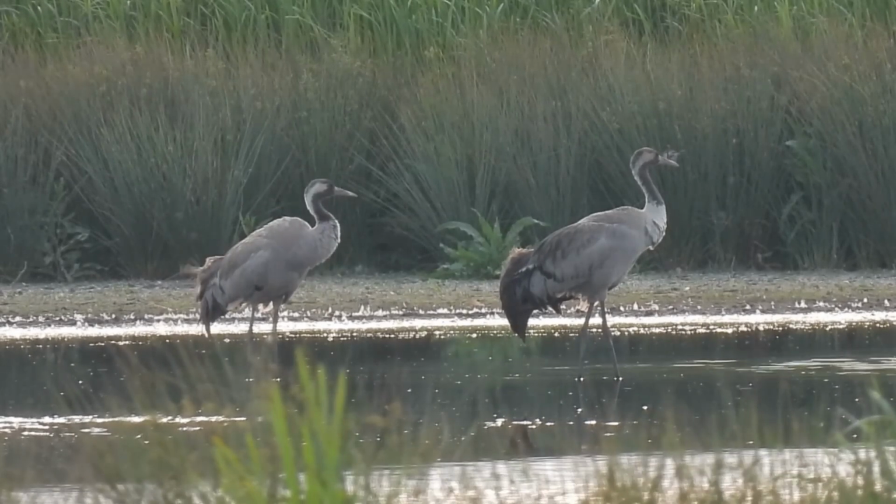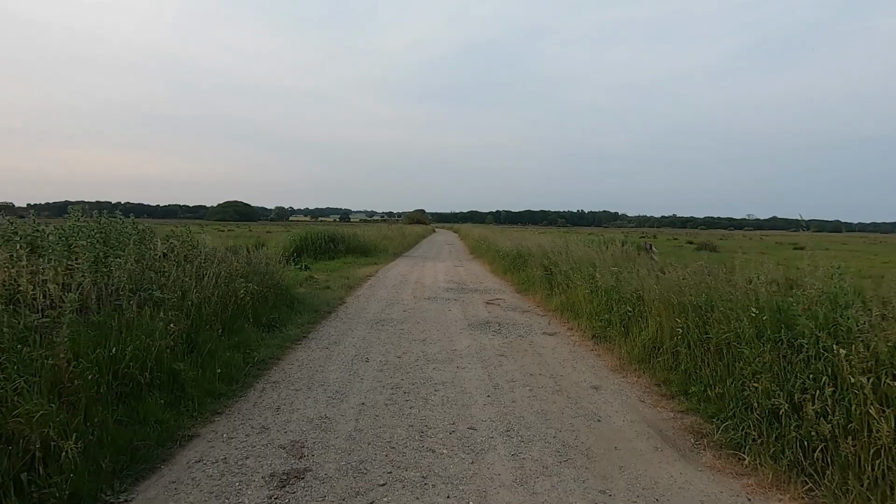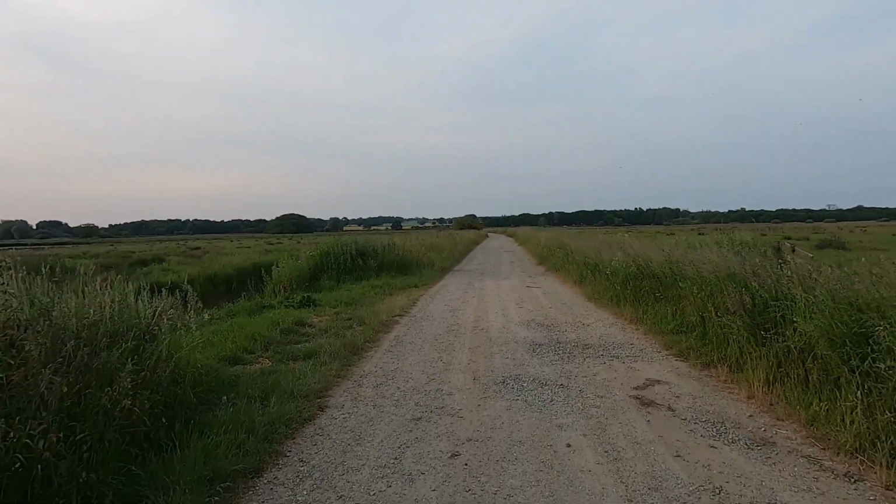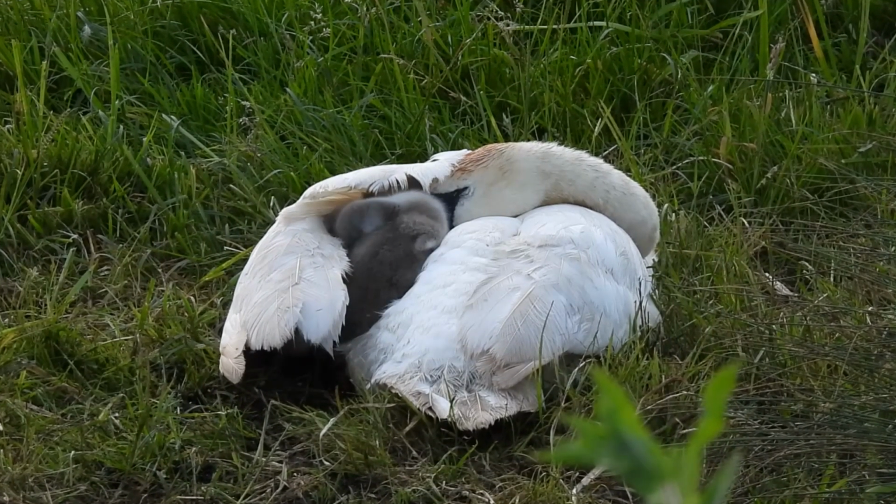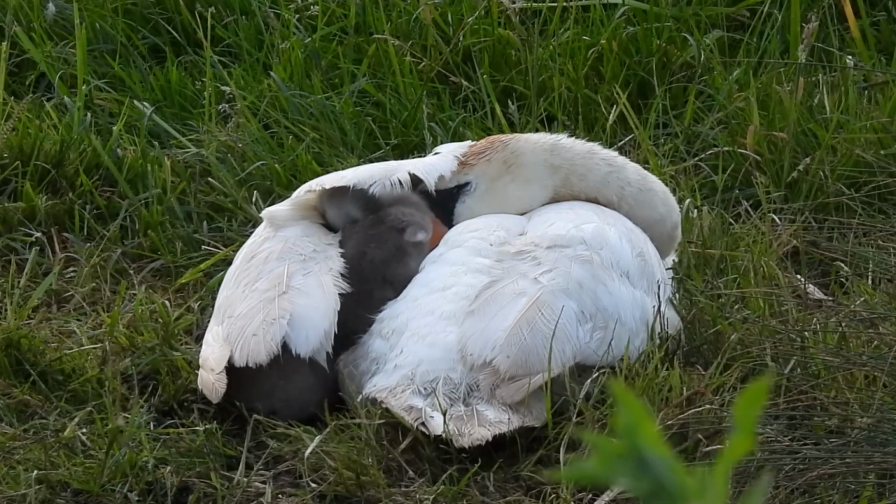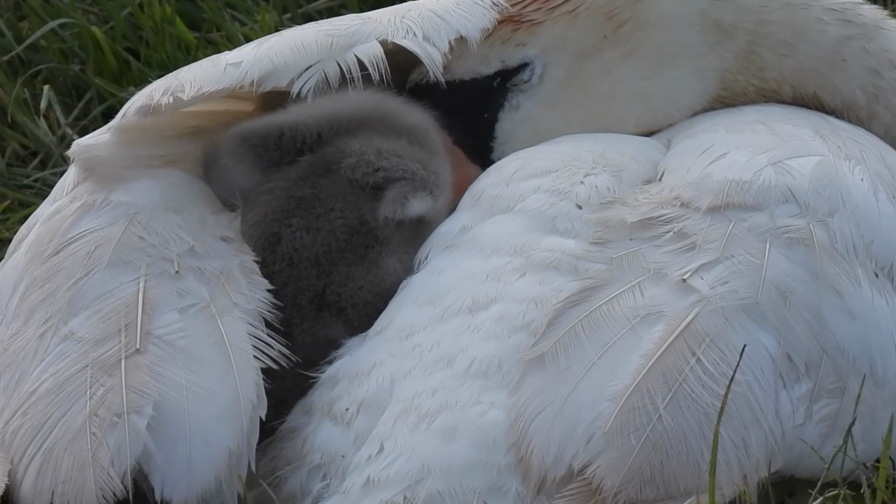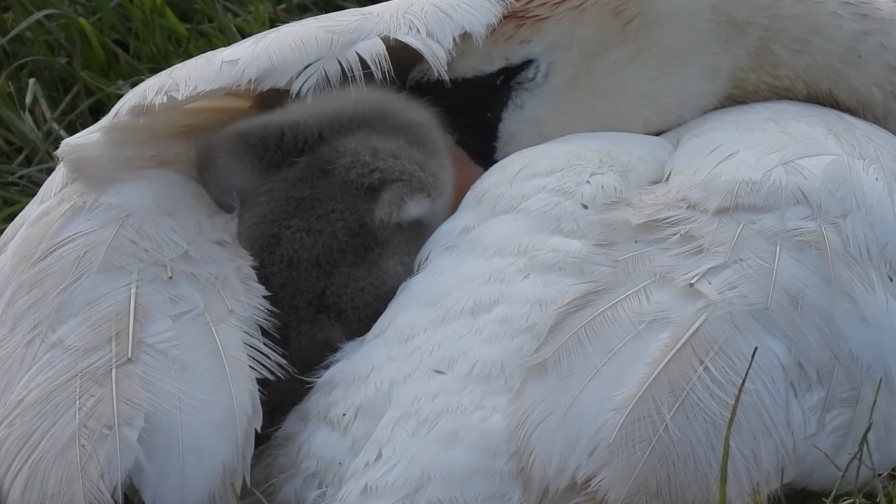It sounded like they were back in the direction I came from, and as the sun was beginning to set, I decided to have one last try at spotting them. As I passed by once more, one of the cygnets had chosen an inconsiderate place to settle down for the night, right on its mother's face. She didn't seem too upset by this, and I suppose at least this way she can make sure it's not getting itself in any trouble.